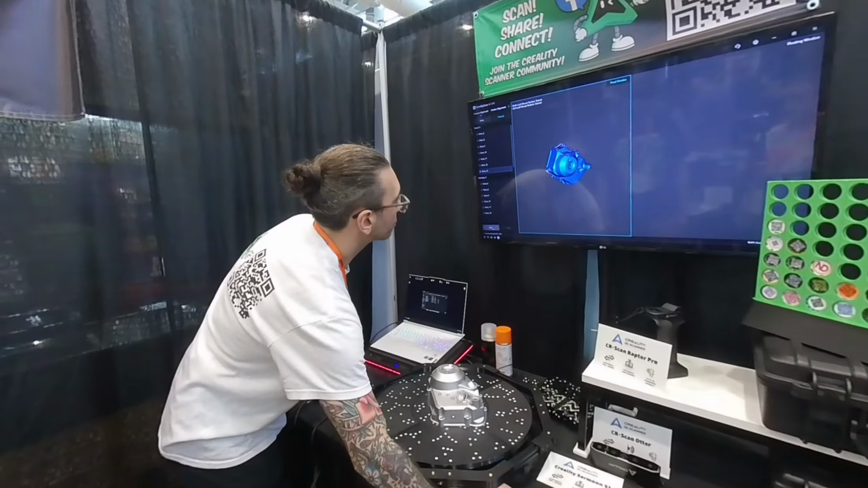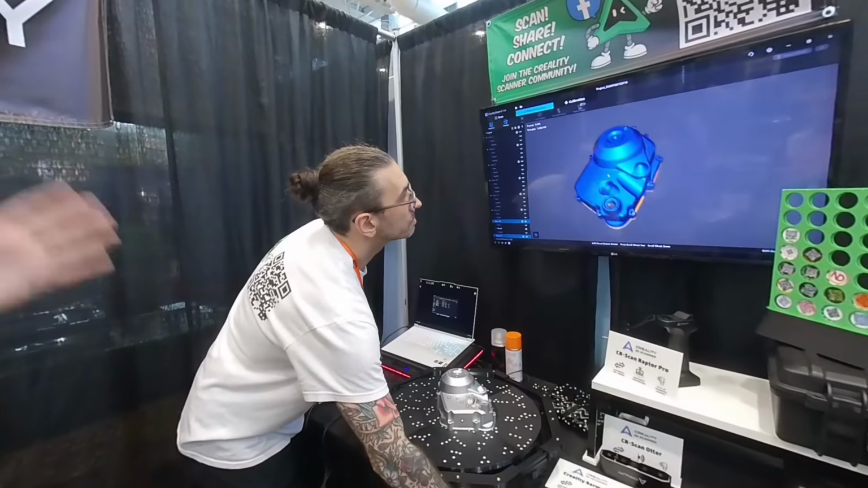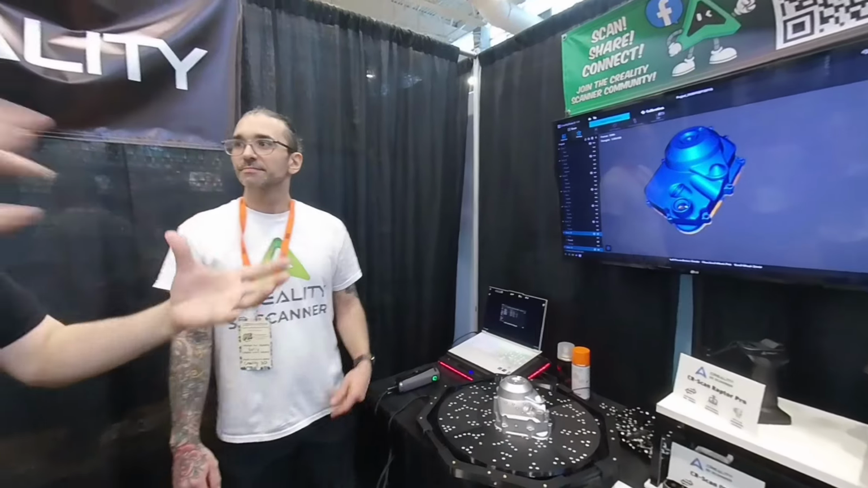Top and bottom. And like what you were saying, like a semi truck or whatever, you would just have more than the two scans and just eventually combine them all together.